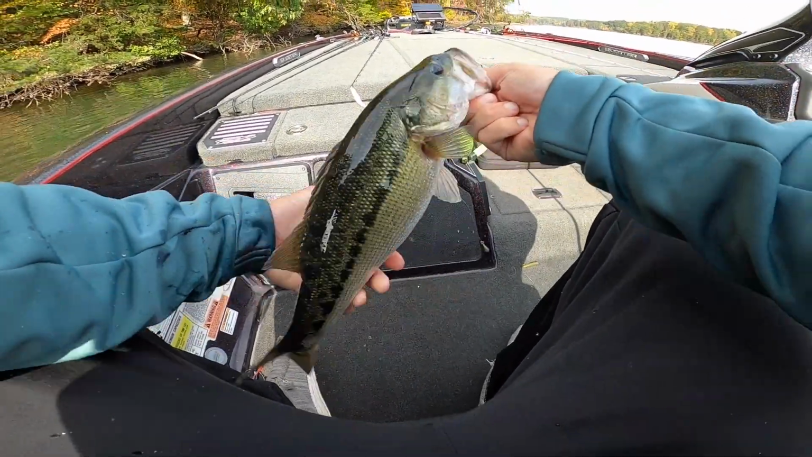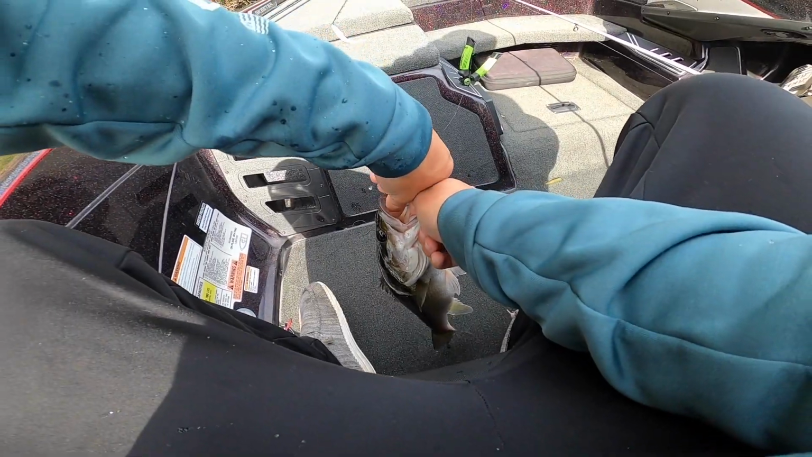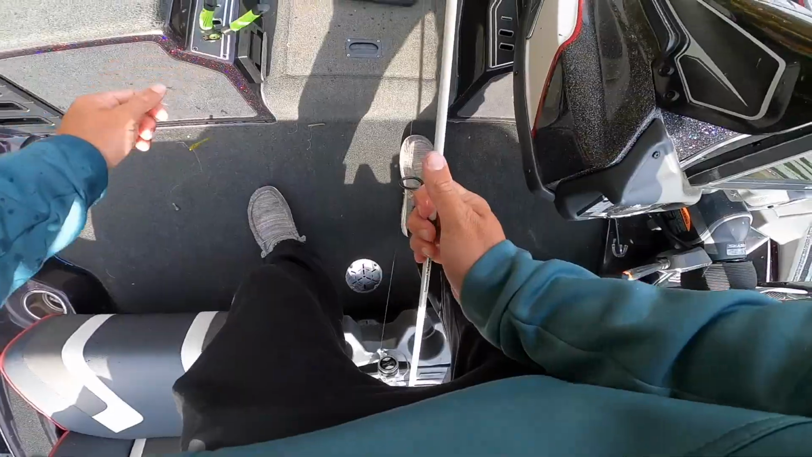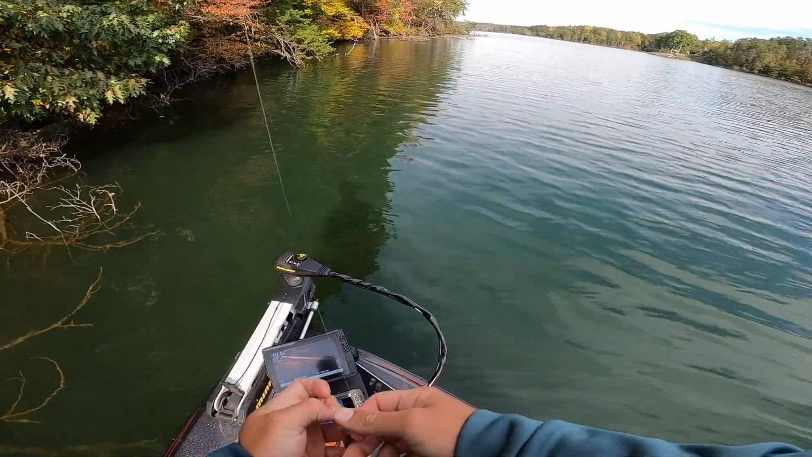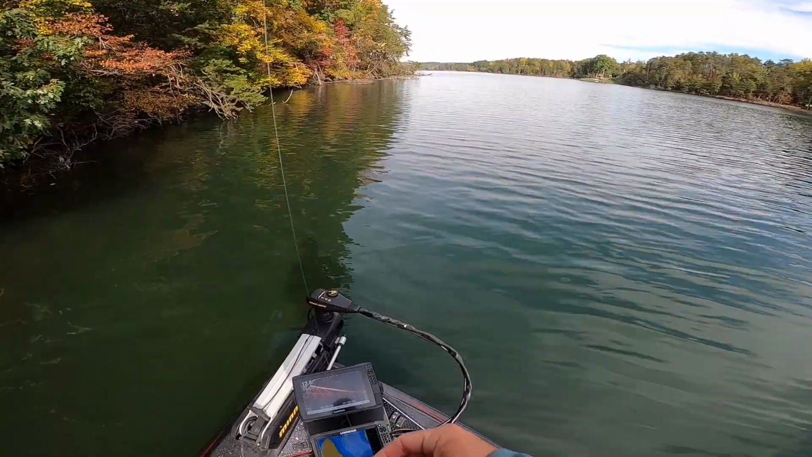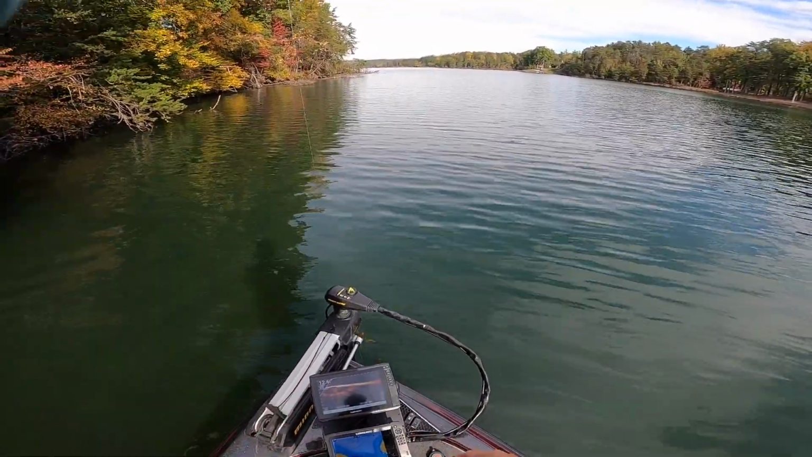That is a good one right there, boys. It's a good 2-pounder. Best one of the day for sure. As far as spotted bass go, I'll take it. He was swimming and I threw the drop shot in front of him. He saw it, followed it all the way to the bottom, and then ate it.